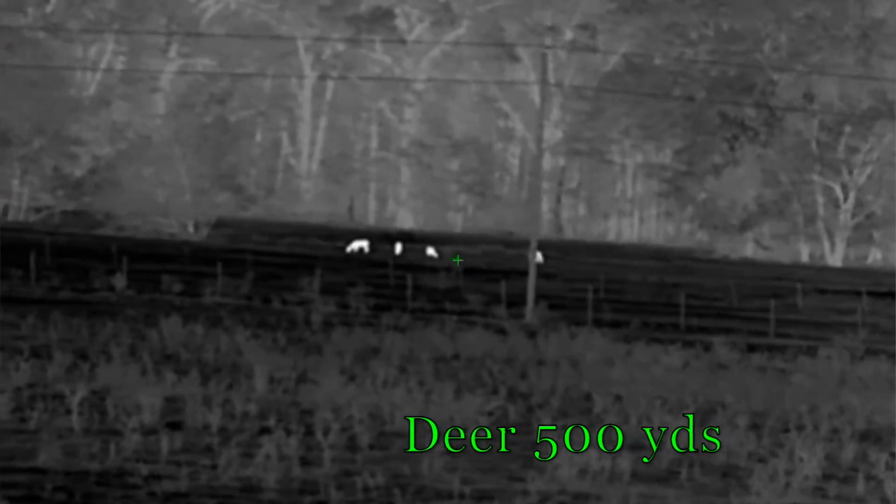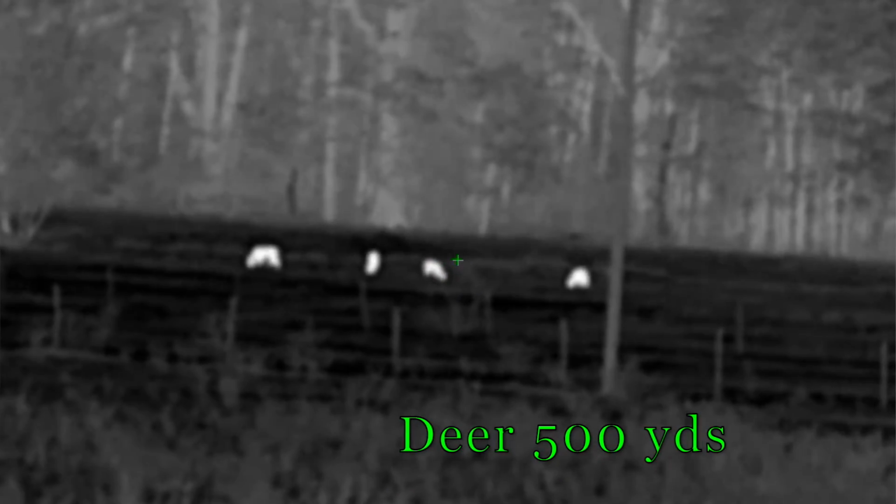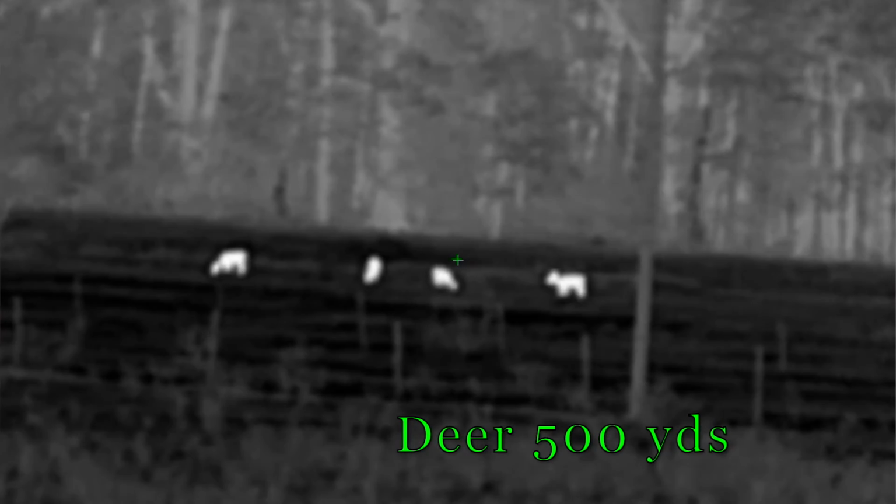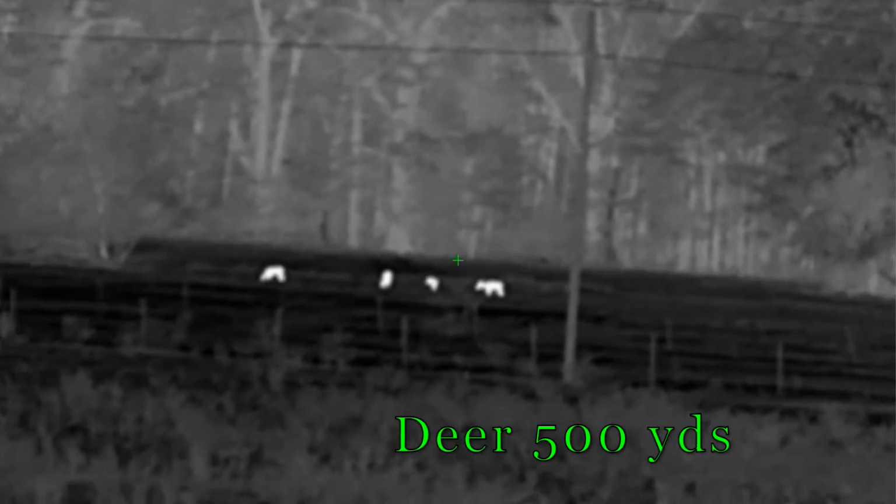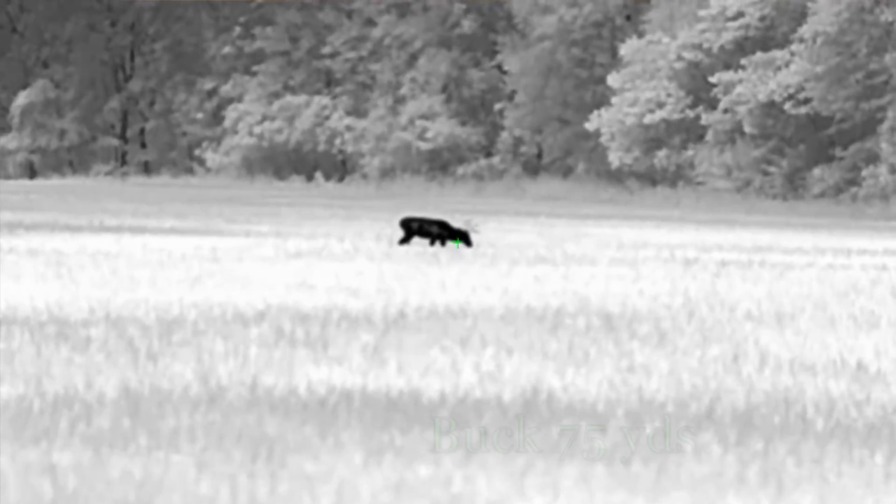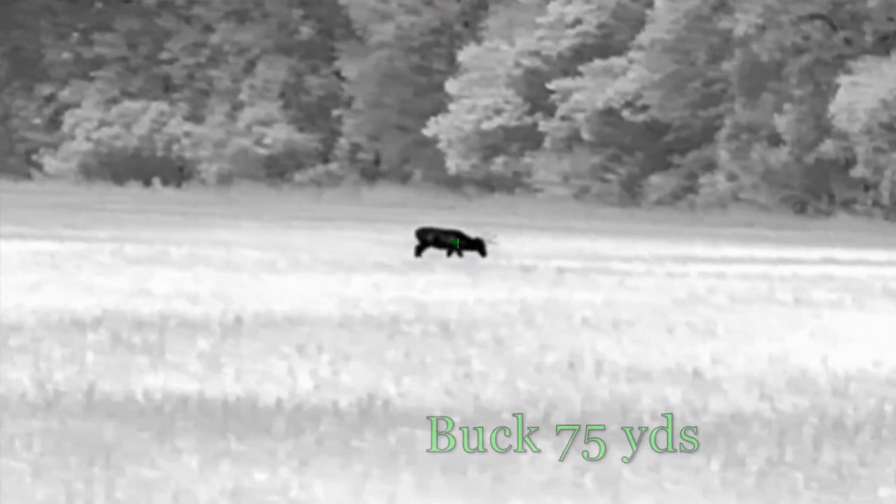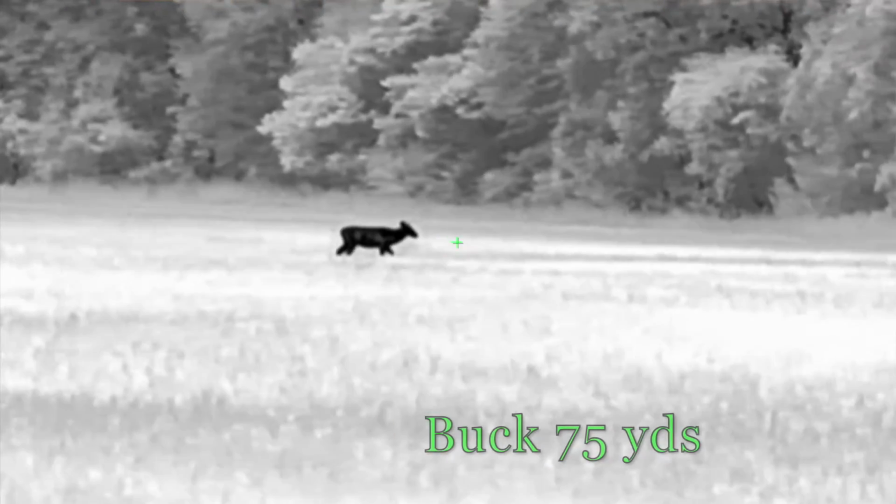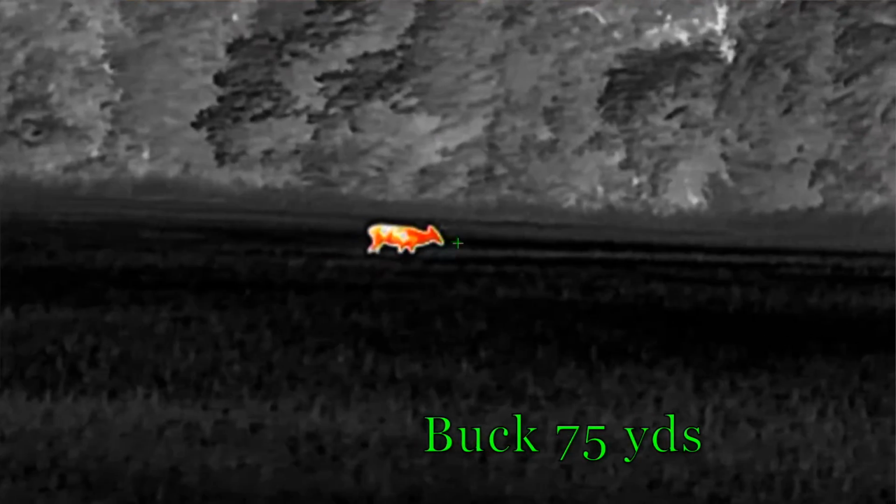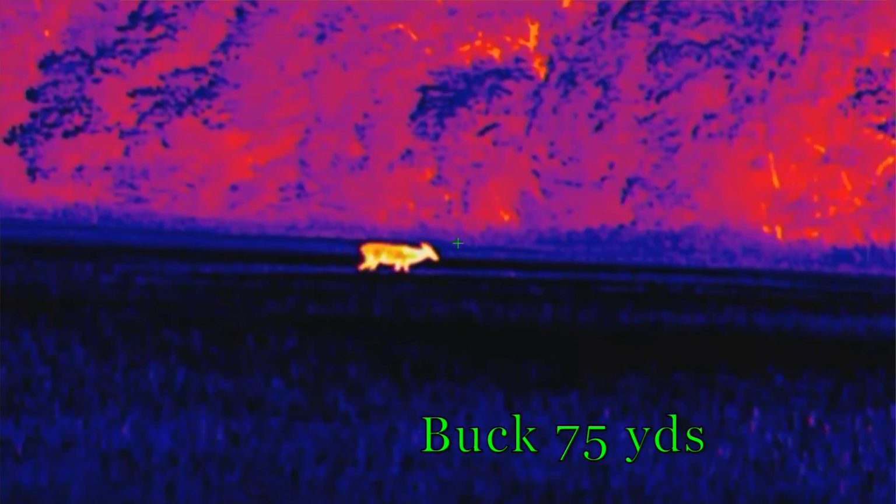The other thing that I've heard about is that it is $5,500. That's a lot of money, but I'm telling you, what you're going to get with this scope for $5,500, I really don't think you can beat a scope for $5,500 that has the image quality of this scope. Now, there's some exceptional scopes on the market. I'm not going to bash anybody. I think there's a lot of really great scopes. I think this is right there at the top of that list. It'll stand its own against pretty much anything above the $5,000 mark.